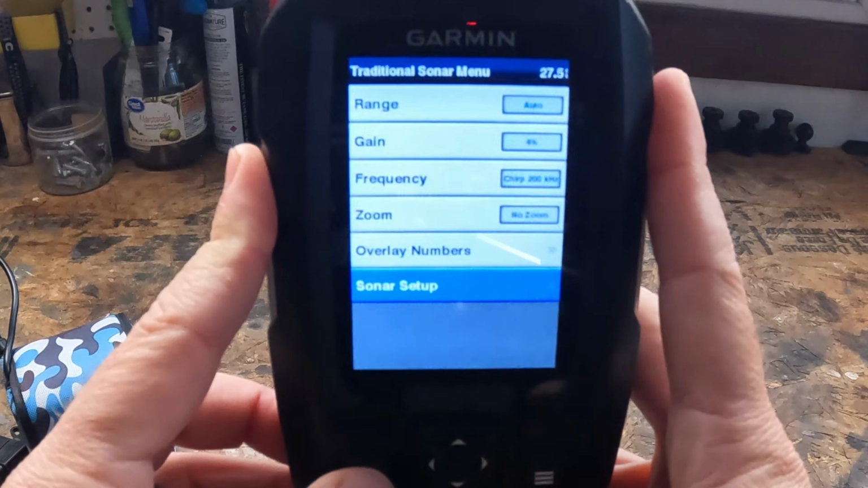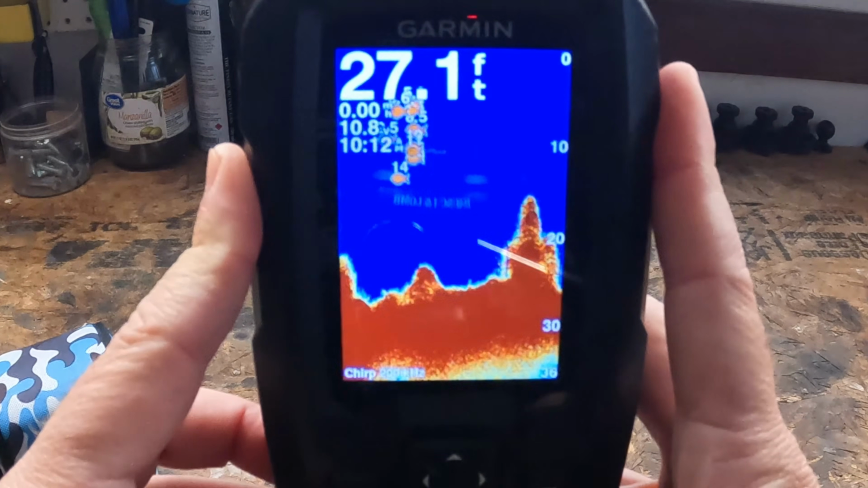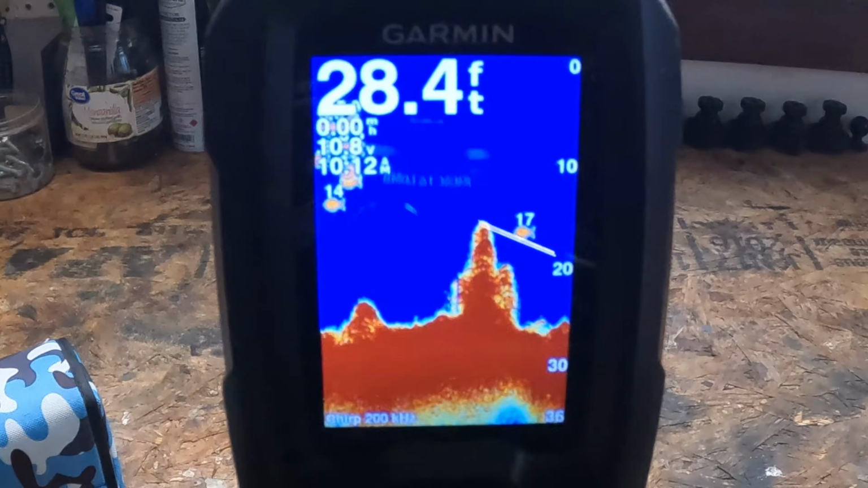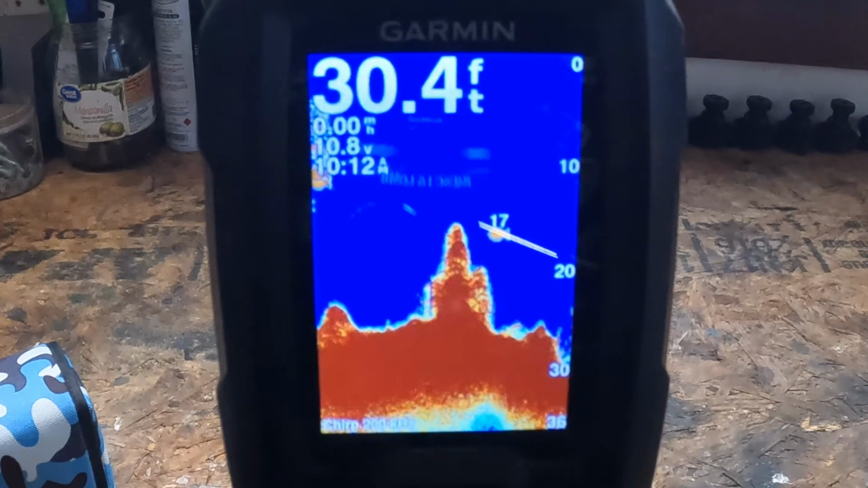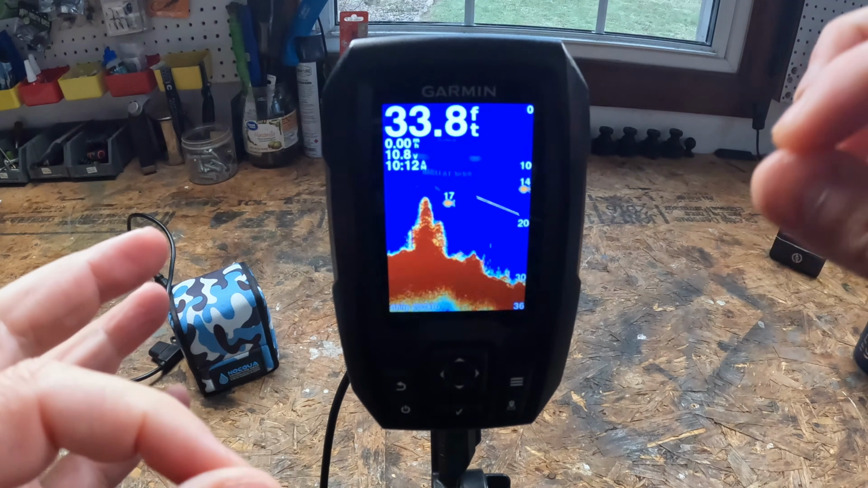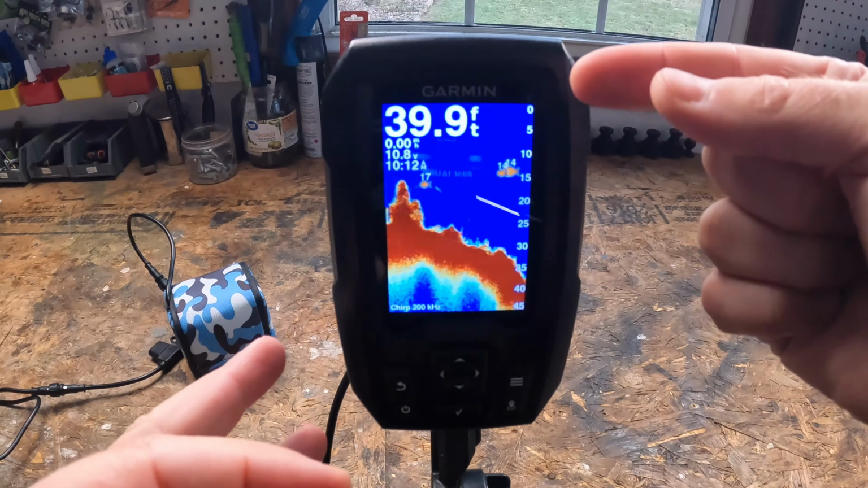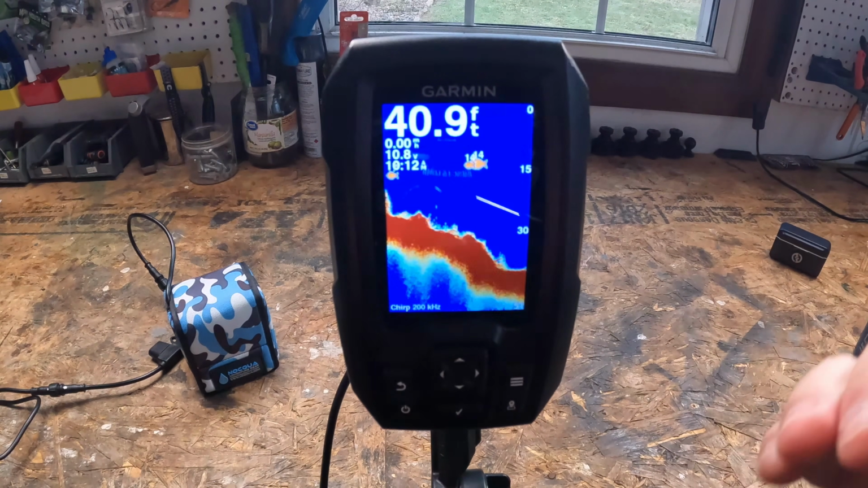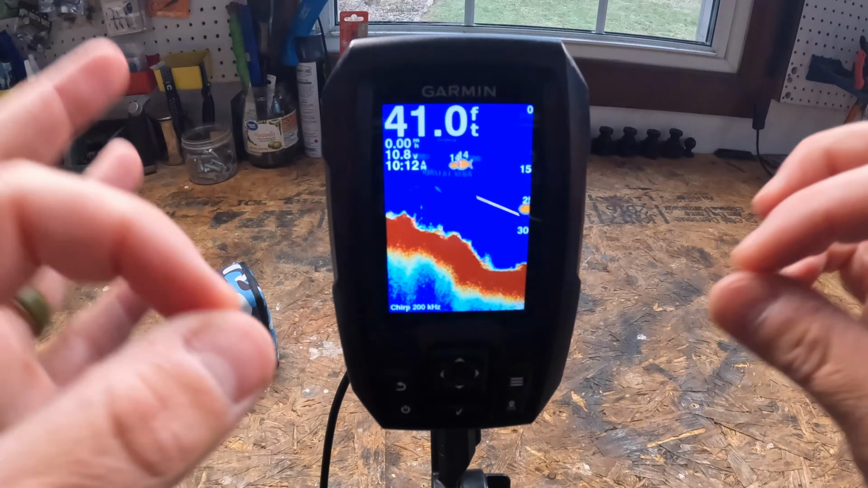Next up, let's head in here, sonar setup, appearance, down to fish symbols, hit enter. You're going to see this guy. So let's head over, and this is going to be fish symbols plus depth, right? So now we're leveling up. You still get the fish icons, but the Striker 4 adds a small depth number beside each one. And what this means is you can see where the fish are and exactly how deep they are holding, instead of having to decipher it by looking at the range on the right side of your screen. So if you're matching lure depth or trolling mid-column, this is gold.